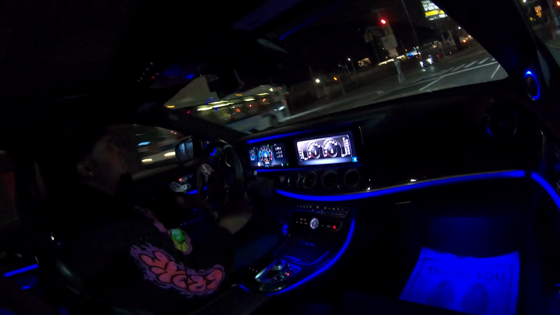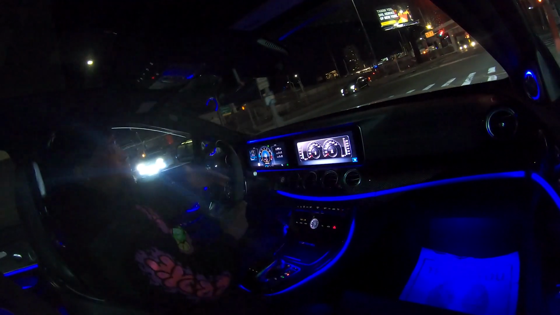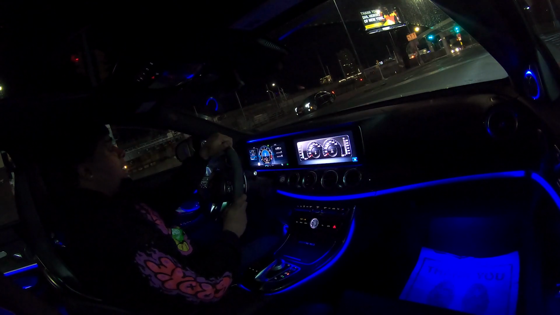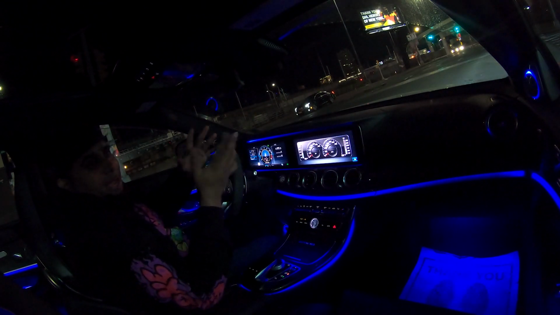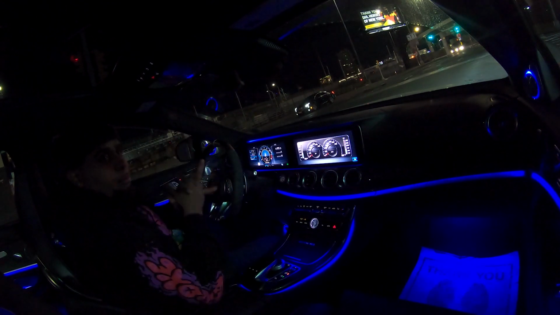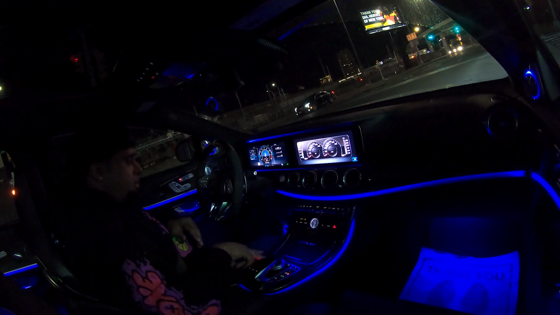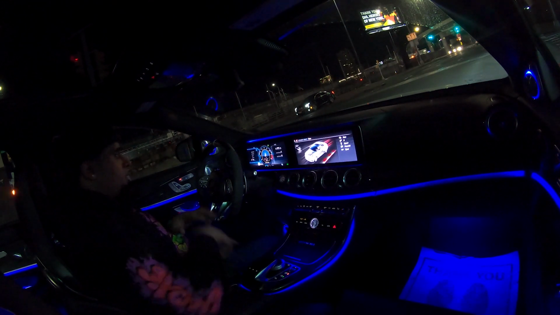Today I'm taking you guys on a nighttime drive in my new E63 S, and I'm also going to talk to you guys about why I didn't buy a BMW M5 Competition Package. We're at a red light, so no crazy drive. Let's put this in race mode so we can hear a little bit of exhaust.